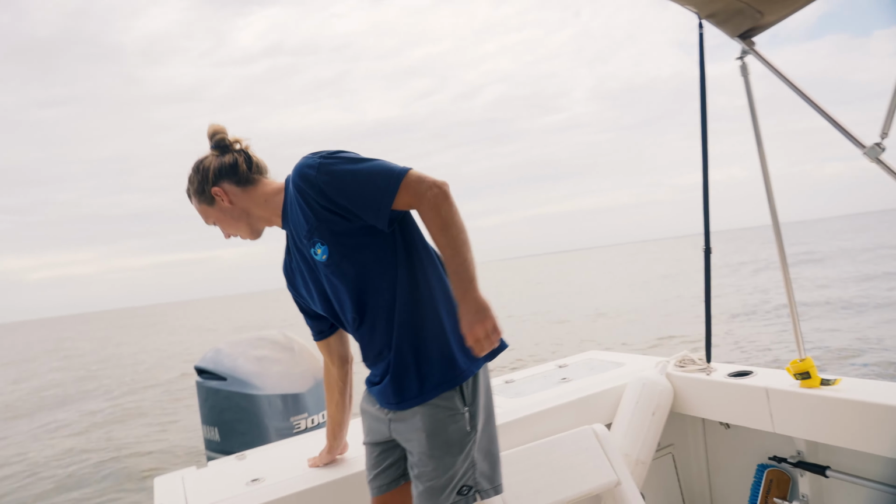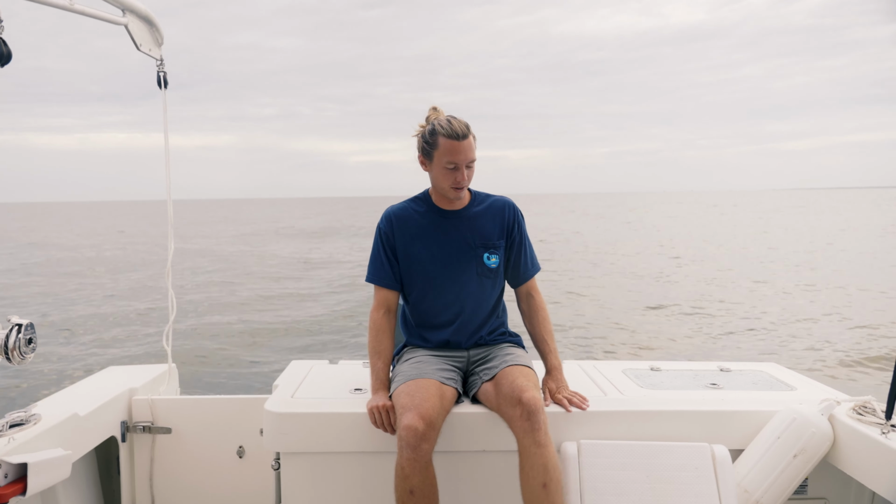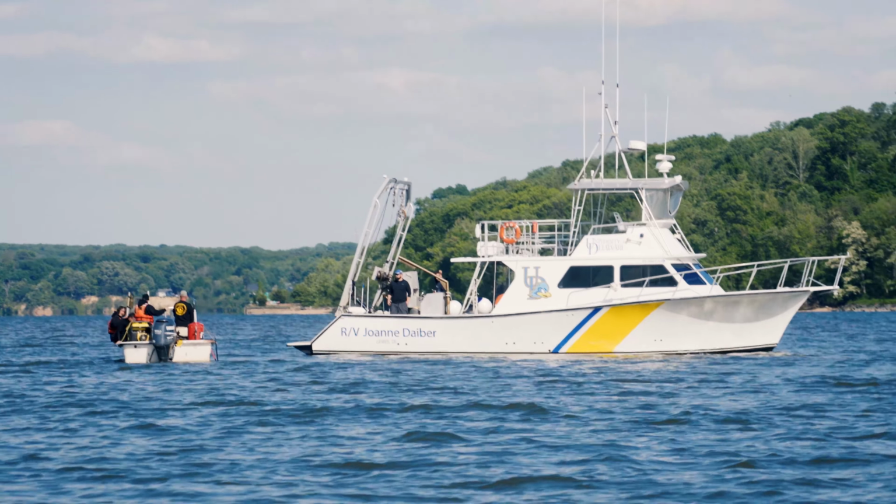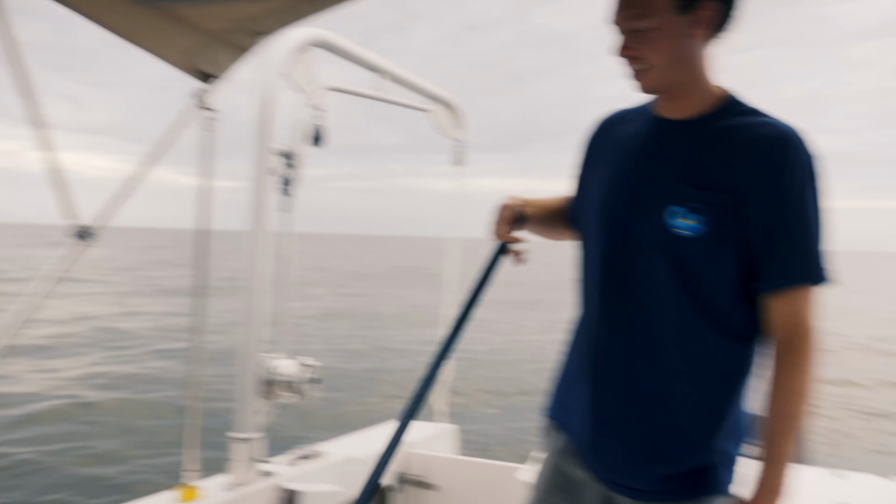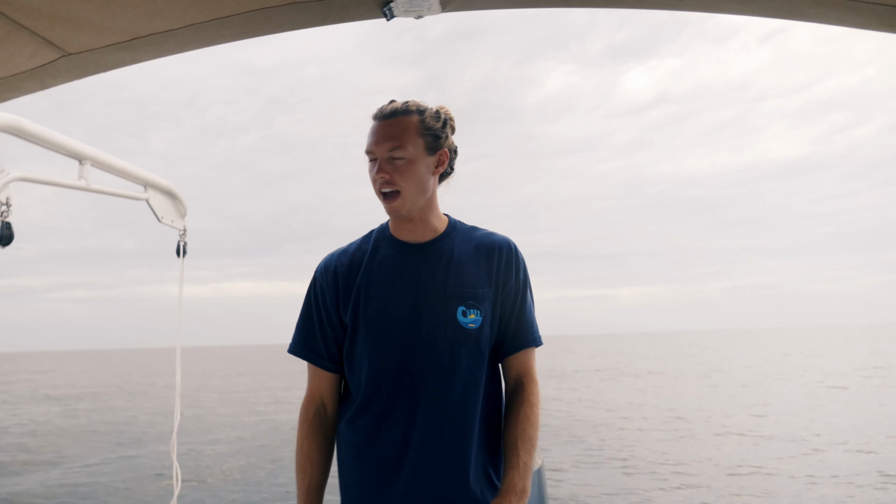The other day, Evan, Chris, Christian, Jojo and I were loading some batteries onto the Daber because he's putting a new big battery bank in the Daber. This was sitting in the water, and he was like, "Man, that looks like a piece of vacuum hose or something."